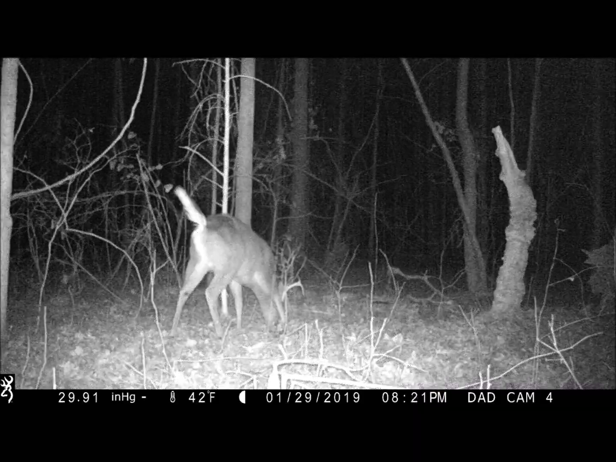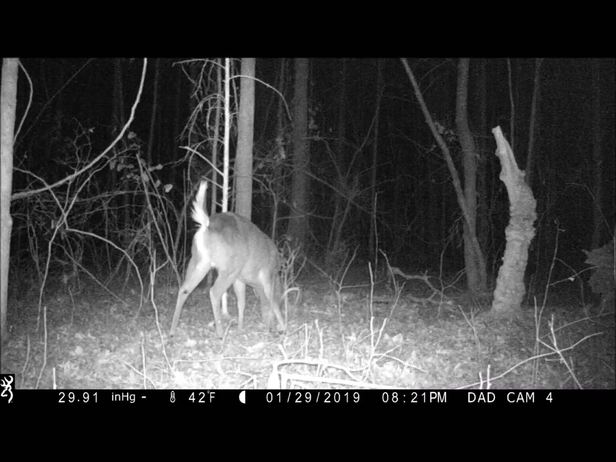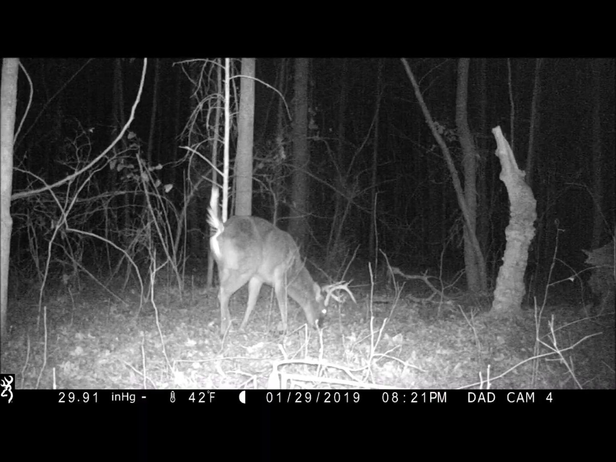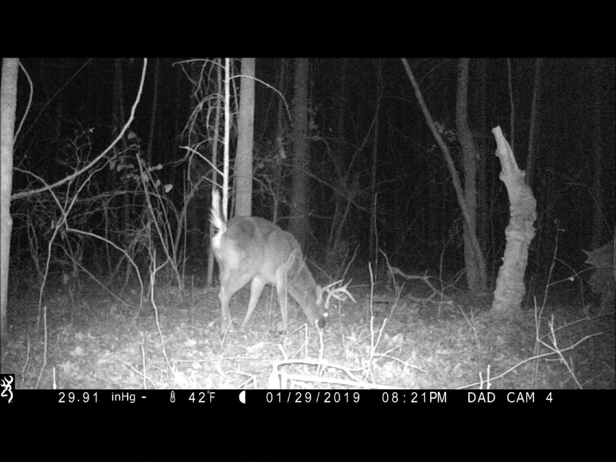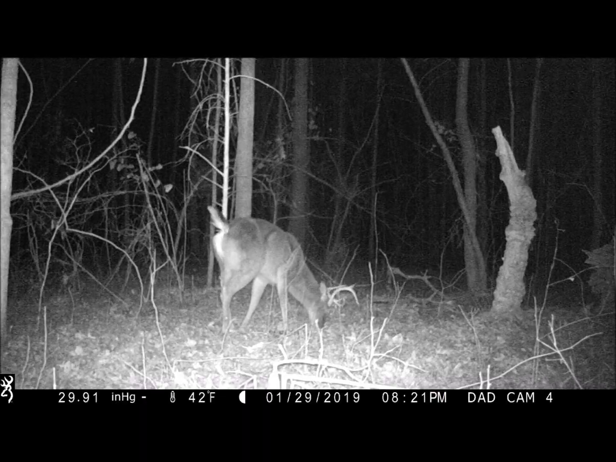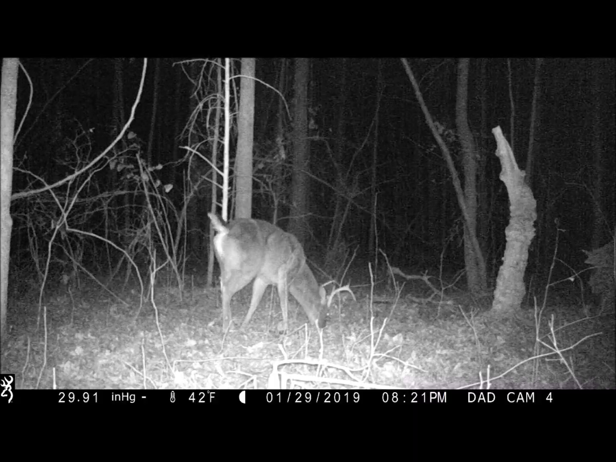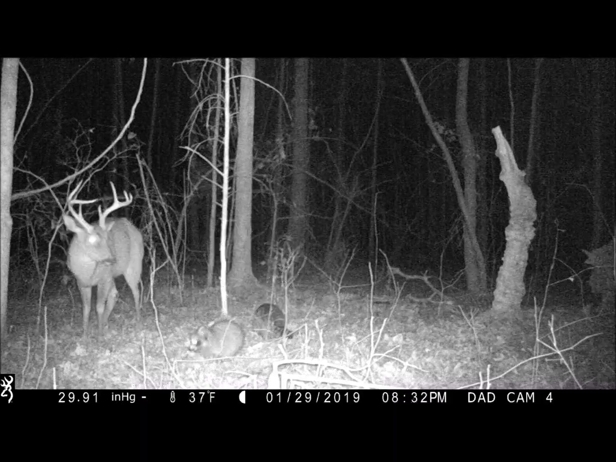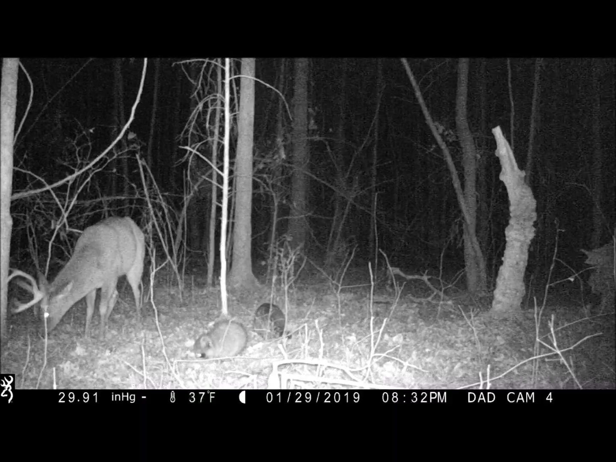Now he's been getting along with the coons. Uh-oh, turn your head if you don't want to see him poop. He clump poops here. What I was going to say is he's been getting along with the coons really well. But something happens right here.